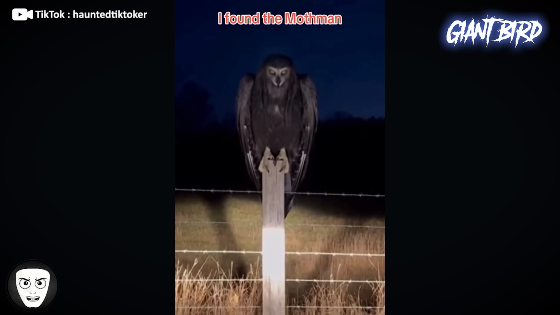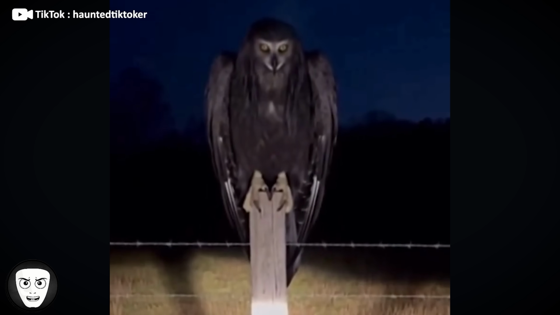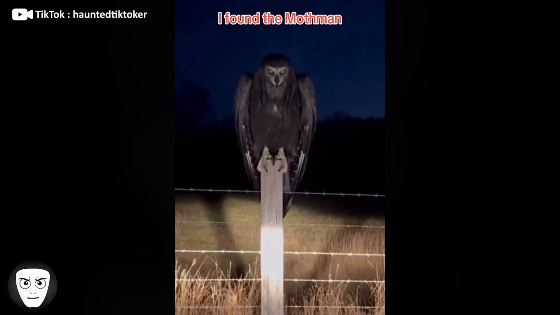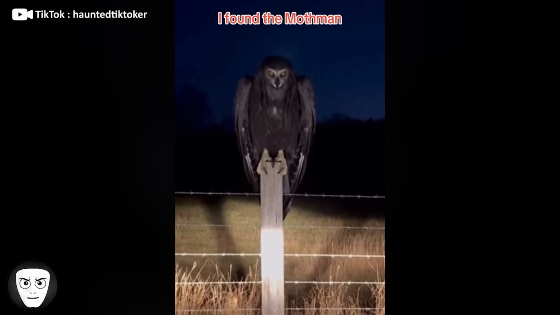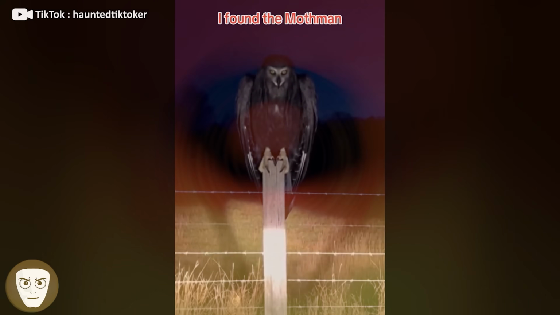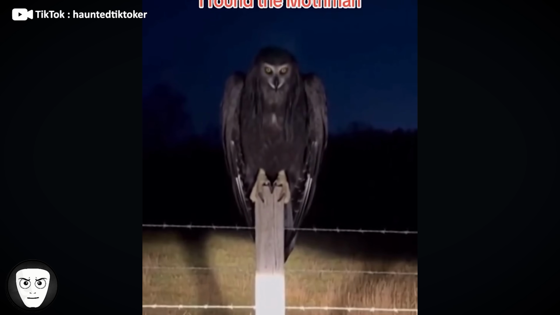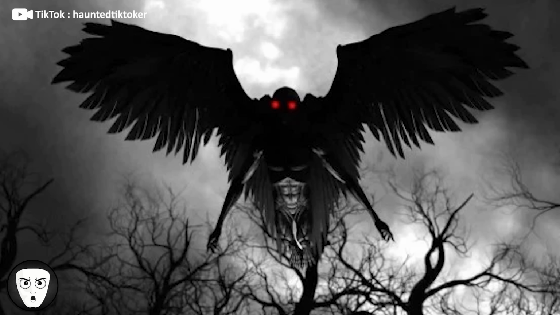A person spotted an unusually large bird perched on a fence and decided to start recording. Its size immediately stood out, appearing much larger than a typical hawk or owl. But it wasn't just the size that caught people's attention. Many pointed to its face, saying its forward-facing eyes and expression looked strangely human. Some believe it's Mothman, but I think this might just be AI.